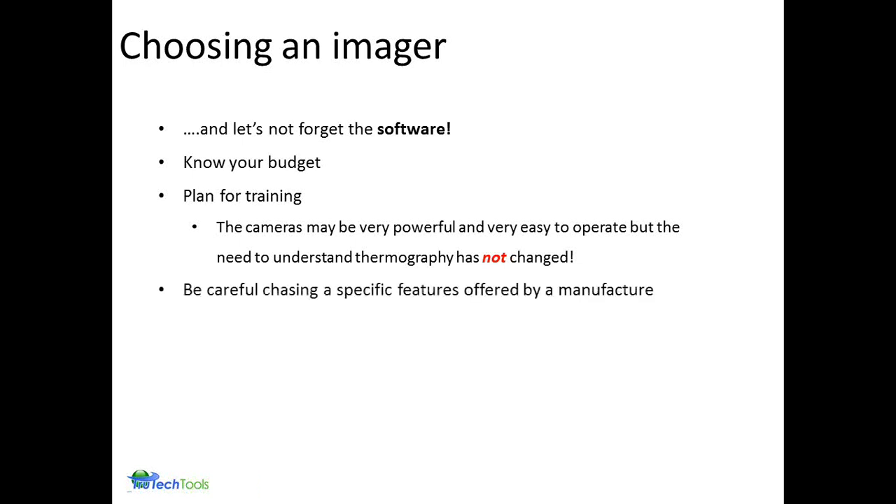Be careful not to chase specific features offered by a manufacturer. Go to the tried and true things with a camera. Looking at those odd things that they put in the camera, you just end up not using them. Also, when you're investigating, talk to reputable people in the industry to get a good idea of those types of things that you're going to actually use when you're out in the field. Talk to Bill at TruTech Tools.